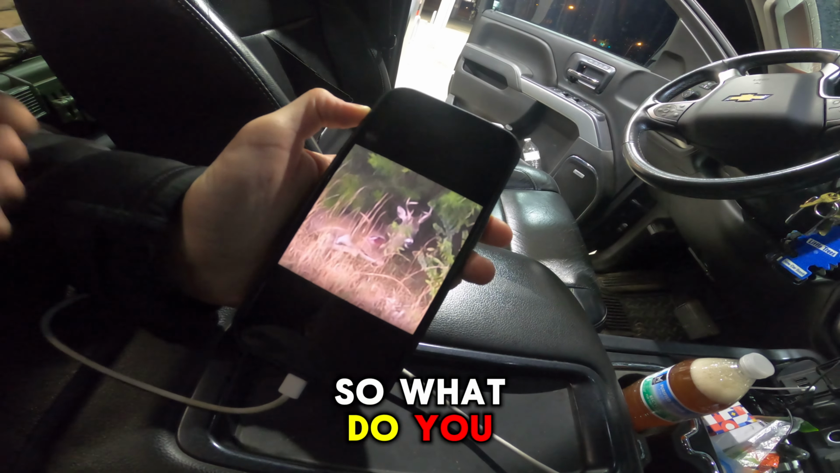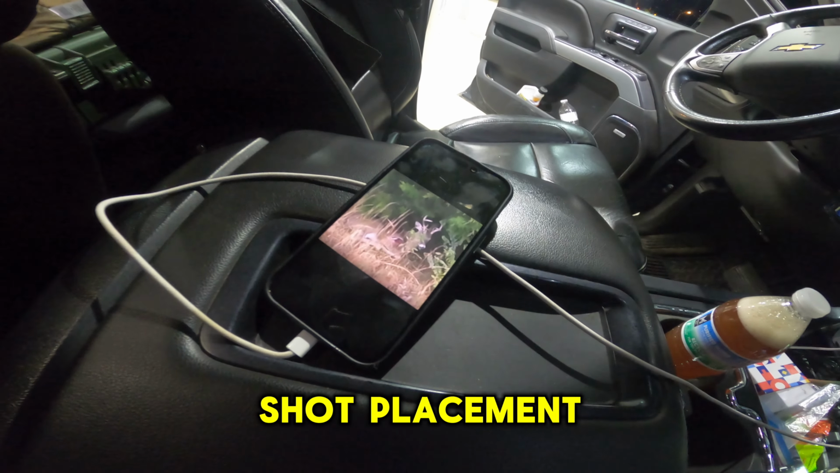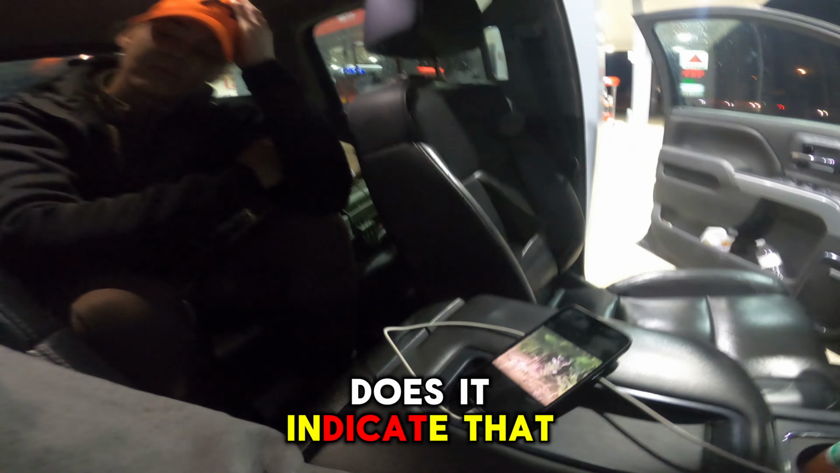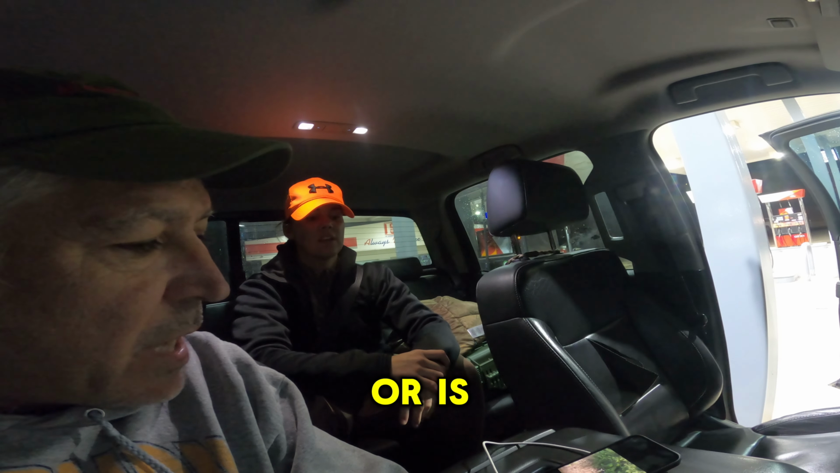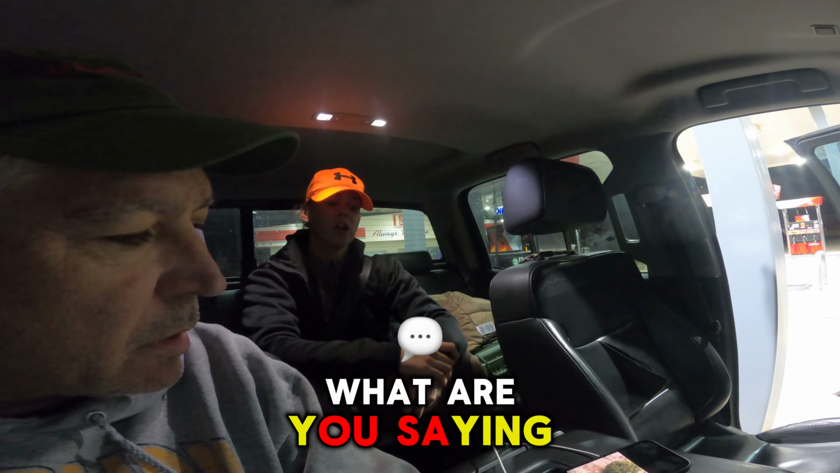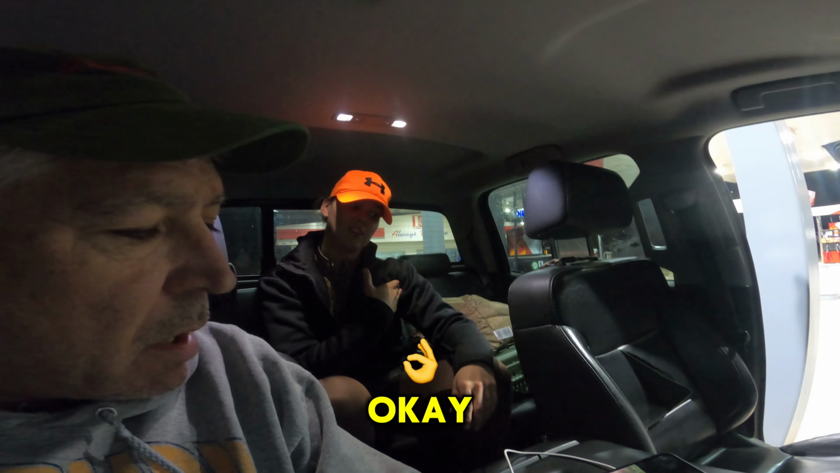As you know your shot and the shot placement, what does that indicate? Does it indicate that you shot a little bit left of the deer and missed him a little bit and kind of grazed him, or is that an entry wound that's going into his chest? It's definitely not an entry wound. It's either an exit or a graze.